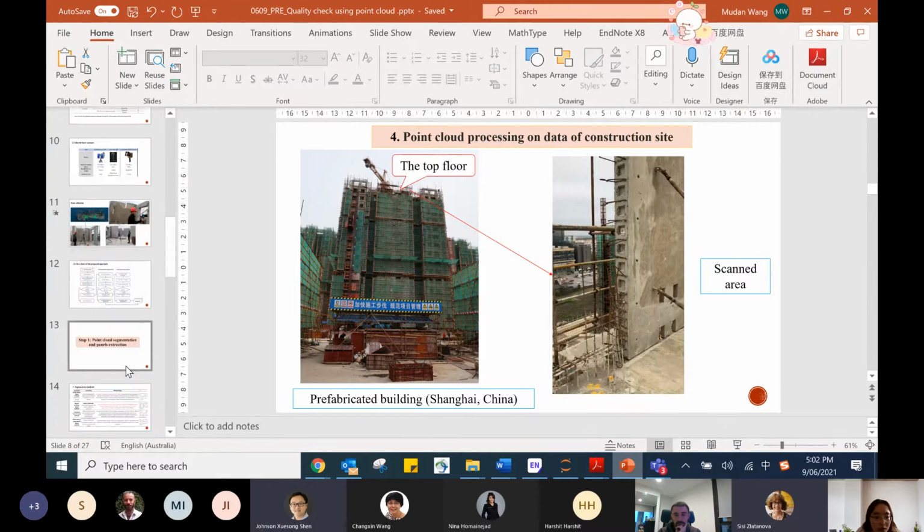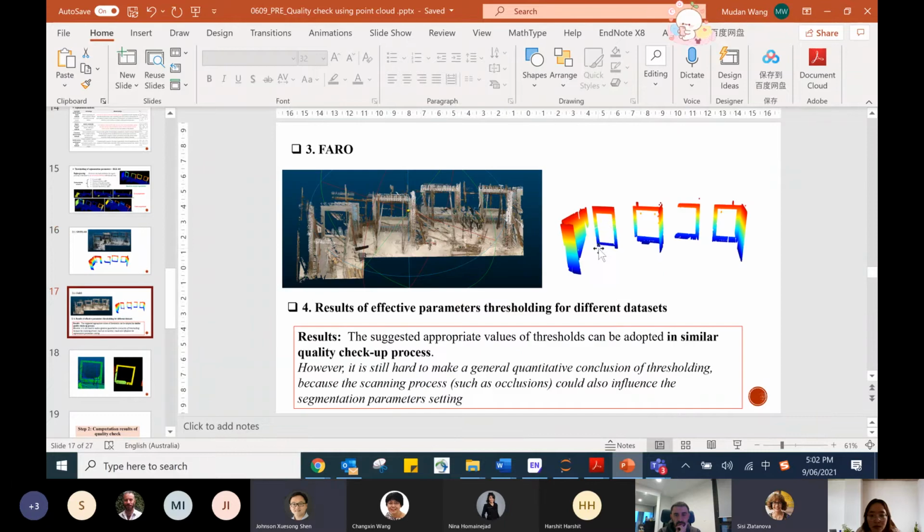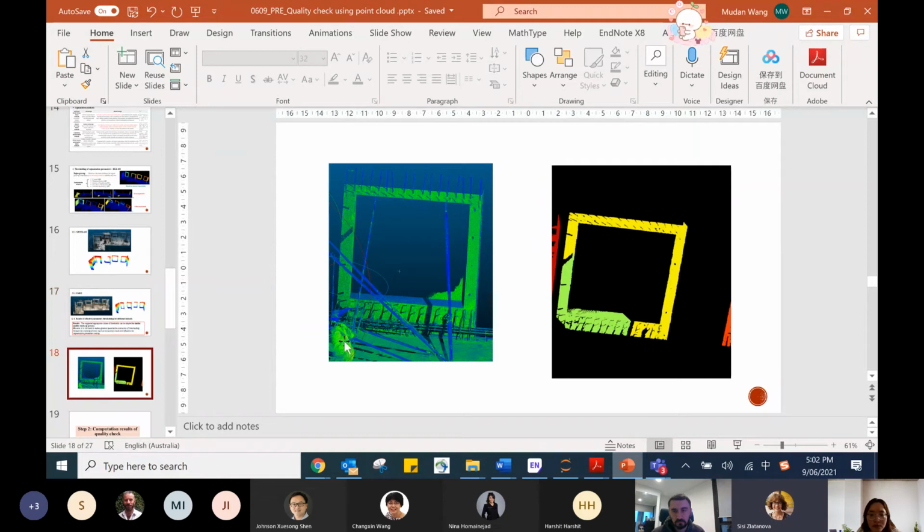This is the data we input in the algorithm, and this is the output of the segmentation. Actually, the only problem is these disconnected segments, like on the next slide, Mudan. This is one construction element, but there are two segments just because there are holes between them and the algorithm cannot go further.